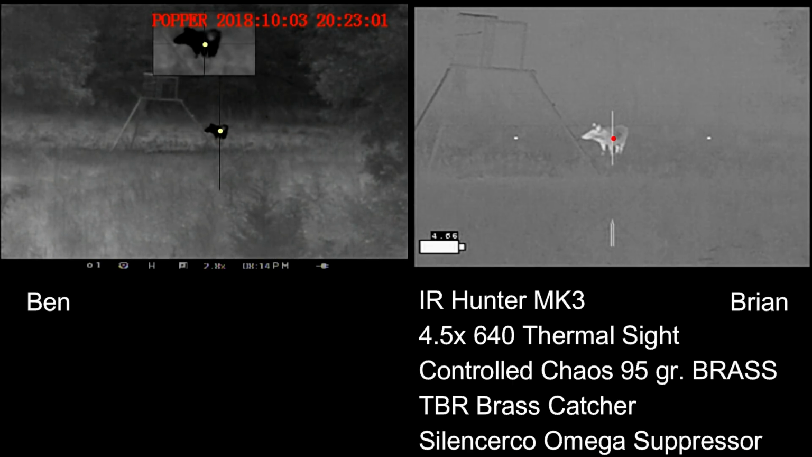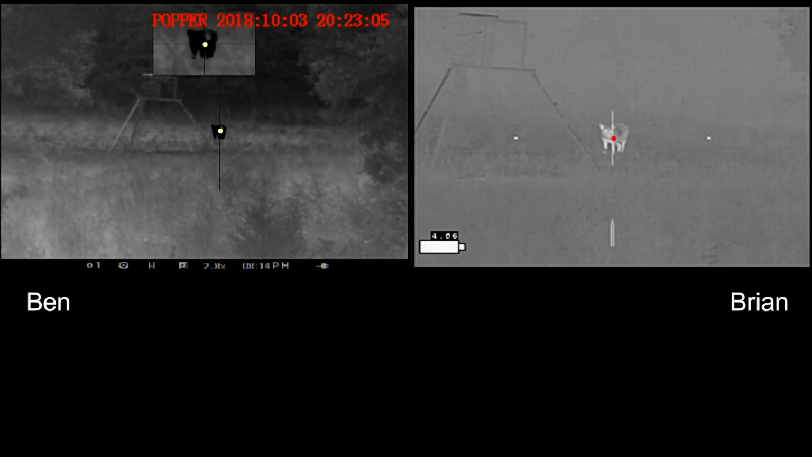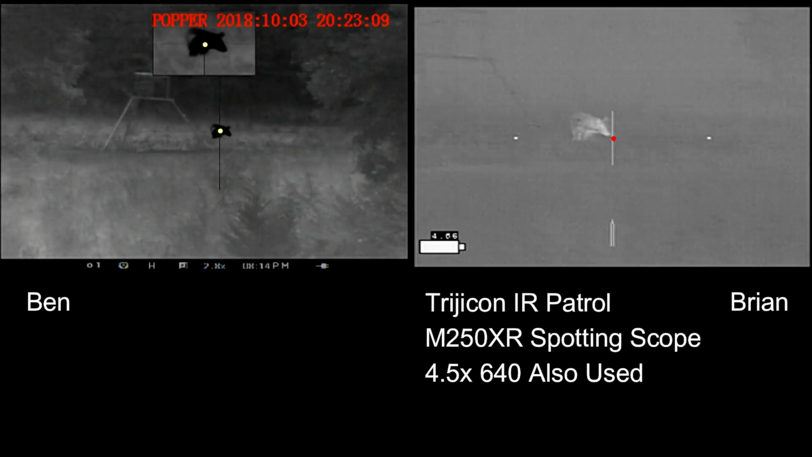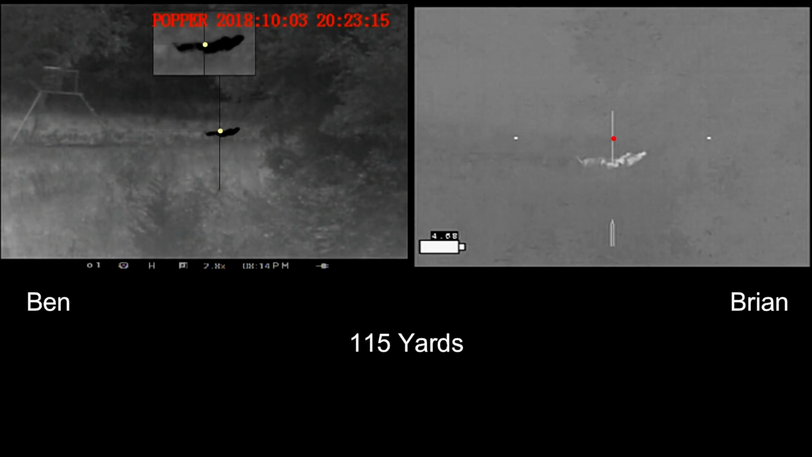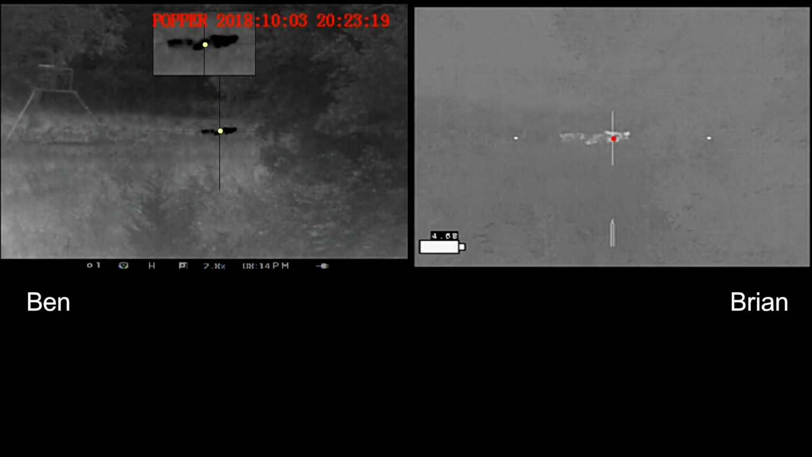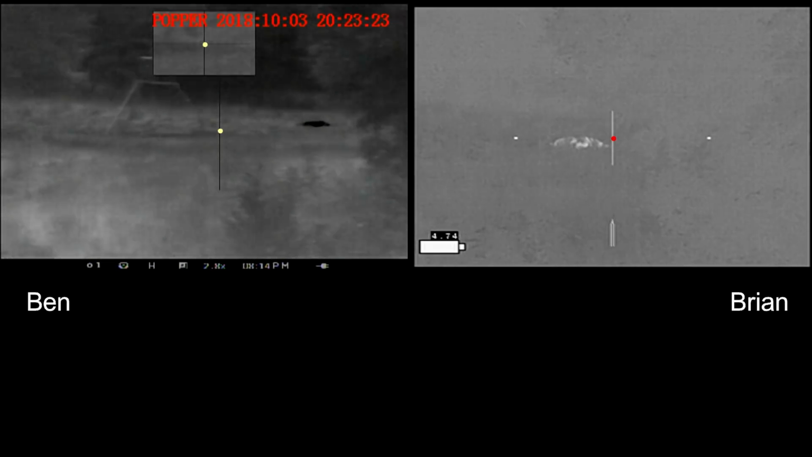At this point we're hoping more will actually come in with her. They're more on camera. We don't know if she's alone or not. As it turns out, she is alone. And she takes off. And she goes down. And that finished her right there.